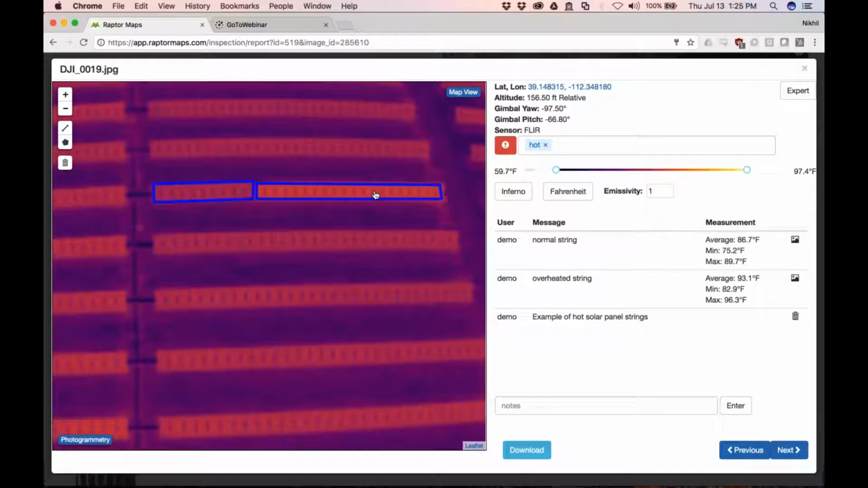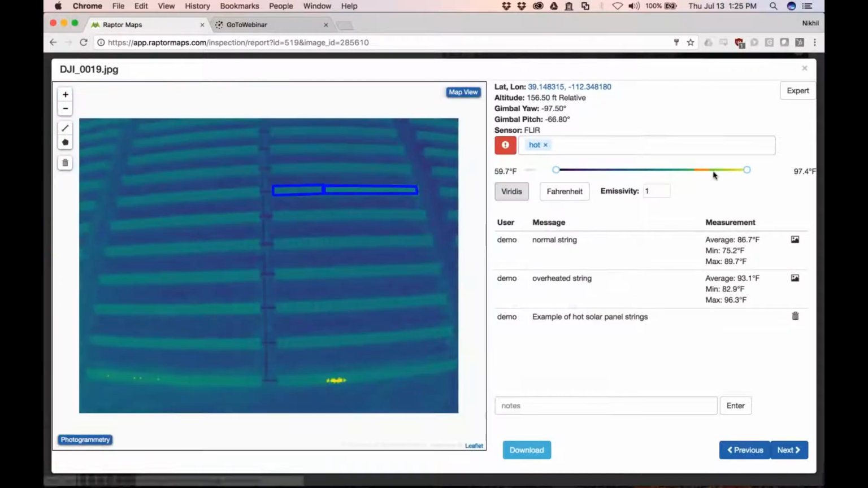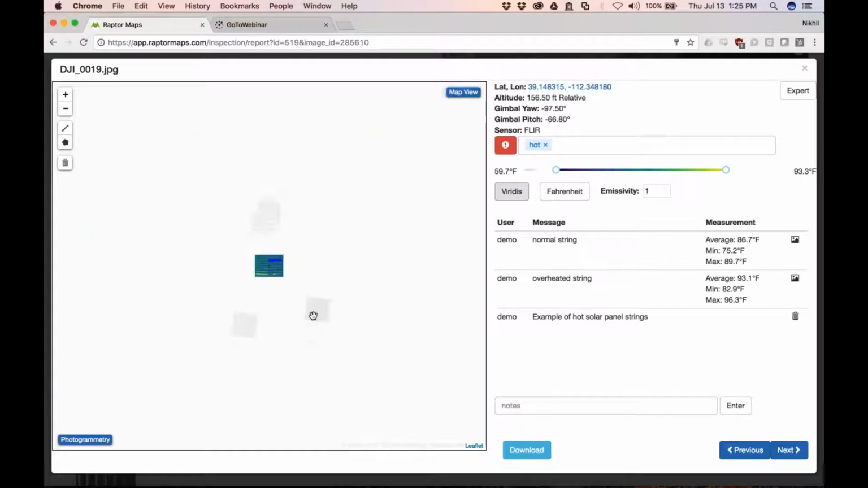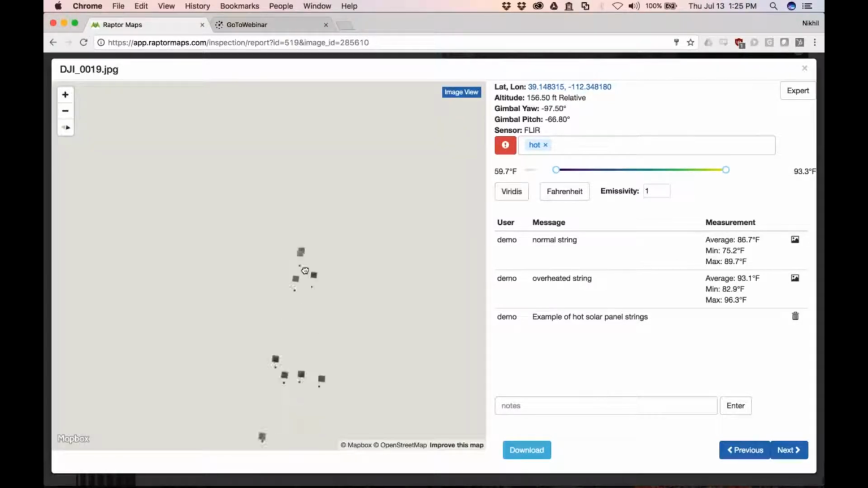You can draw custom polygons, things like that. You can get the maximum and minimum temperature, and you can compare these and say, yes, there is definitely a difference here. You can set the emissivity appropriately. You can change the different color palettes to how you want it. So the idea here is, how do you work with this individual image, present it exactly how you want to present it, and then either move on to the next one or go image by image, however you want to do it.